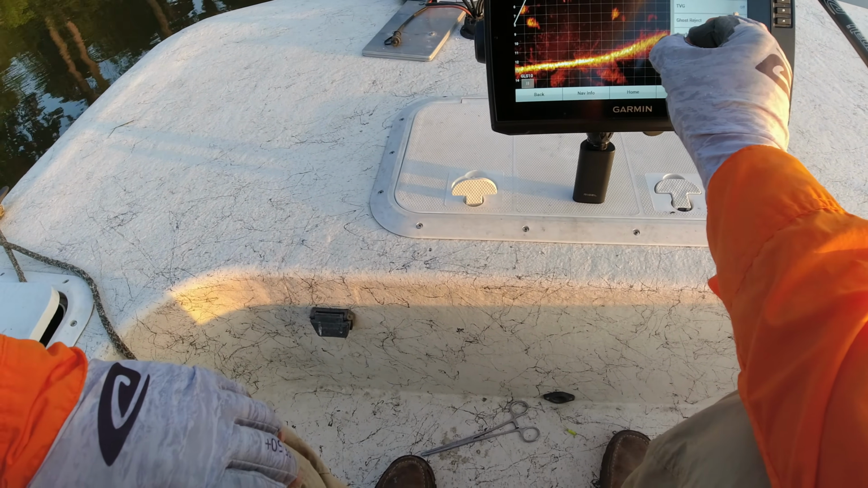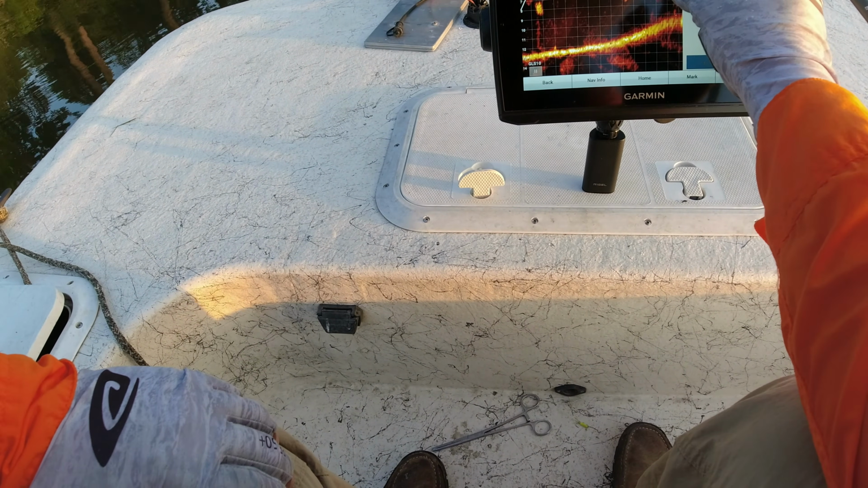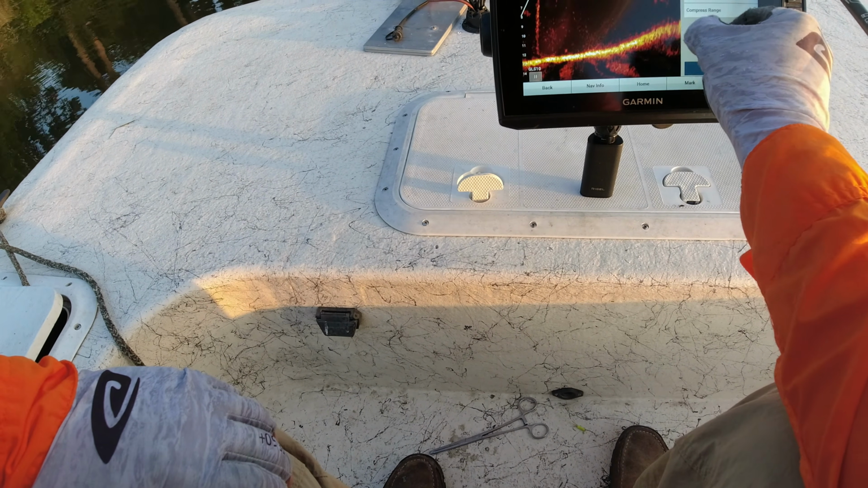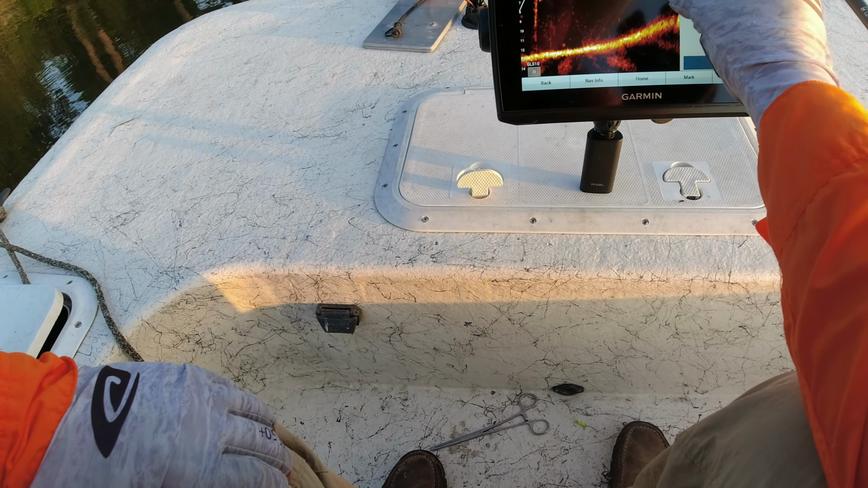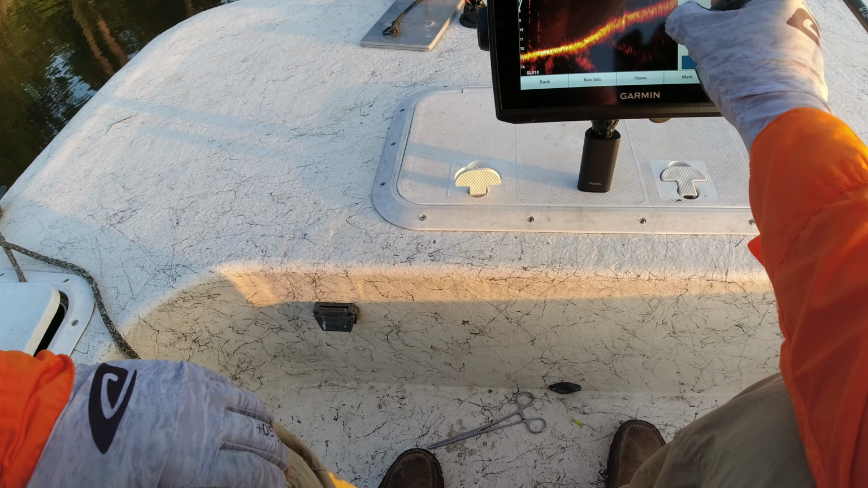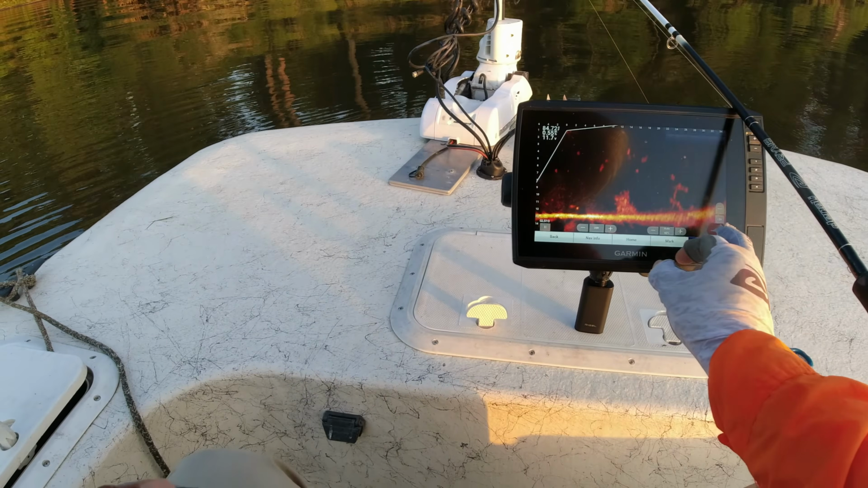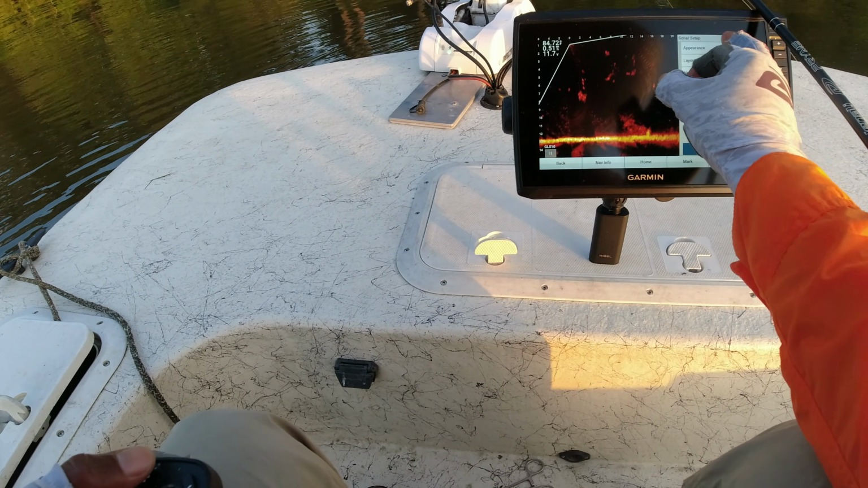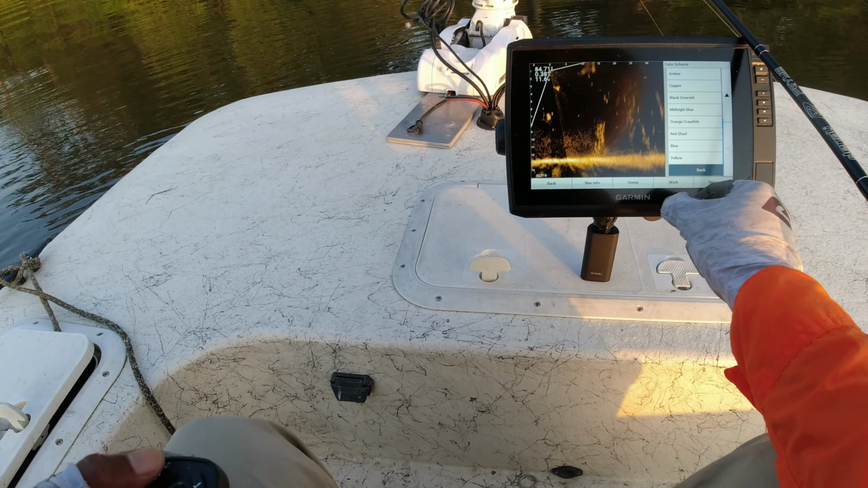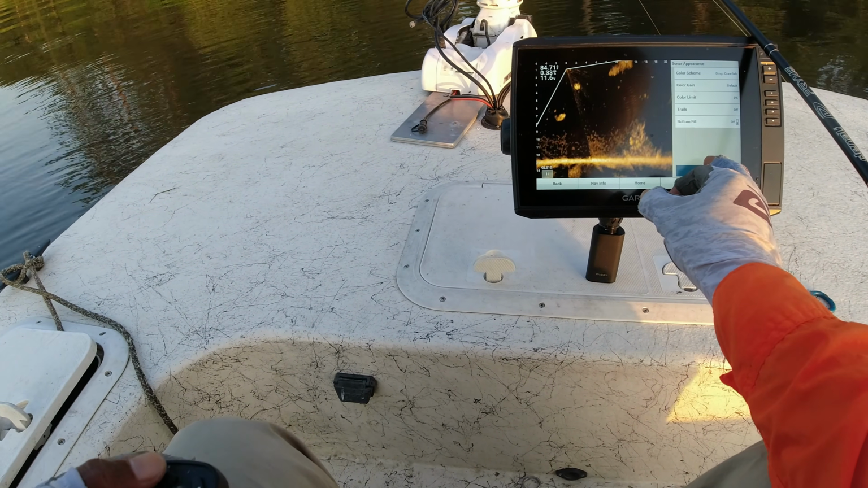But on this day, for some reason, somehow this unit was just super hot, and regardless of what I did, it was really hot on showing the structure really bright, and I don't like that because it's really tough to target the fish inside of those brush piles, and right now the crappie have been really deep into the brush piles.